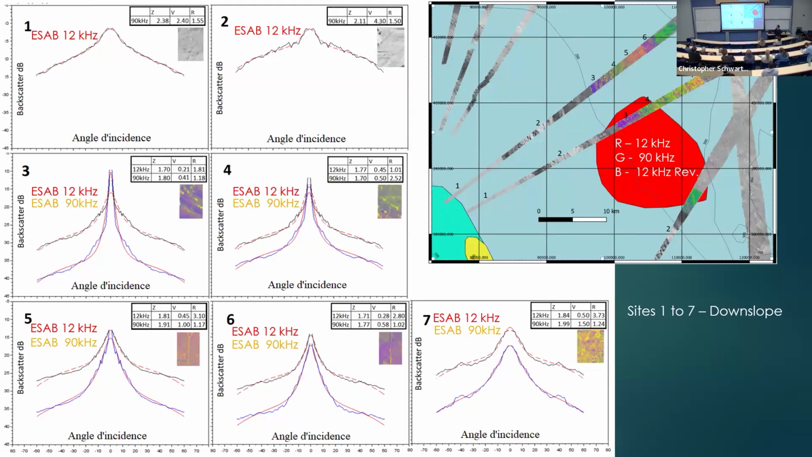This one I like a lot, because in water depths between about 500 and 200 meters, they kept both sonars running. So I had two frequencies, and I could actually start using backscatter at different frequencies, making color composites, things that were possible after restoring the data. So I have here the angular responses at 12 kilohertz and 90, in all the sites.